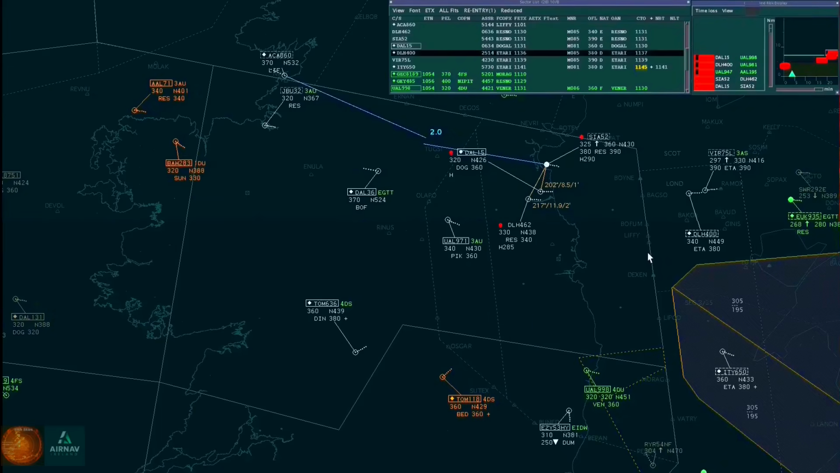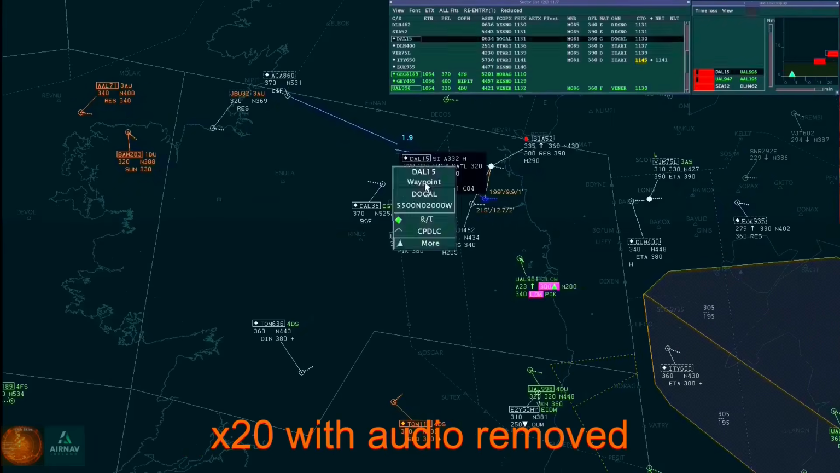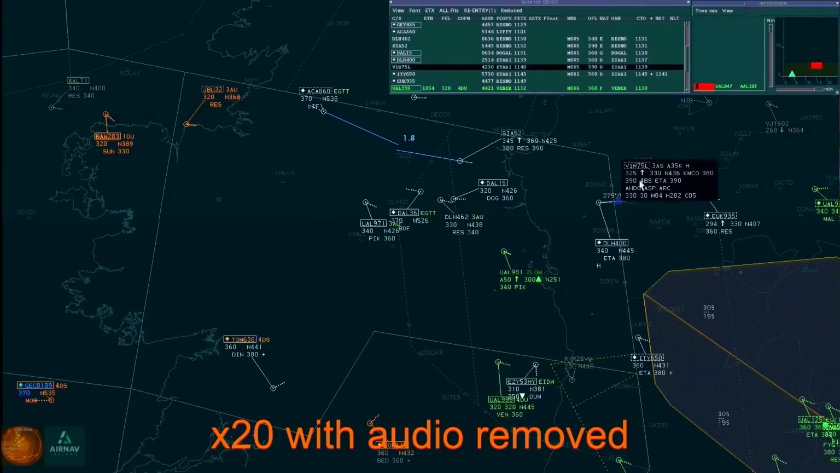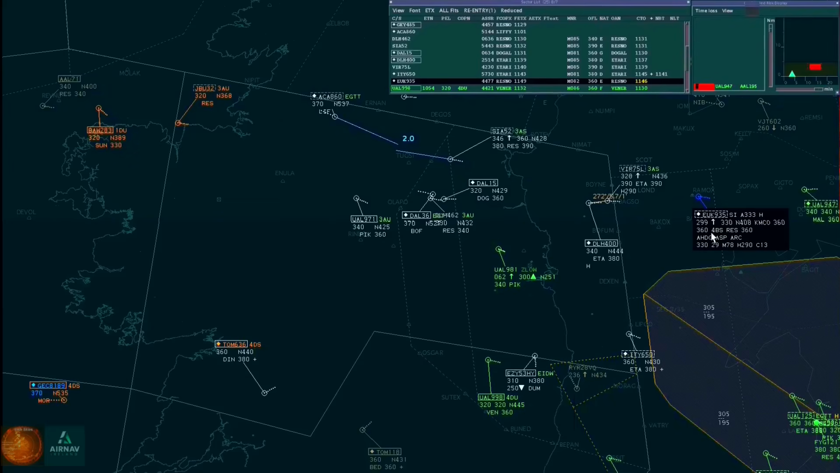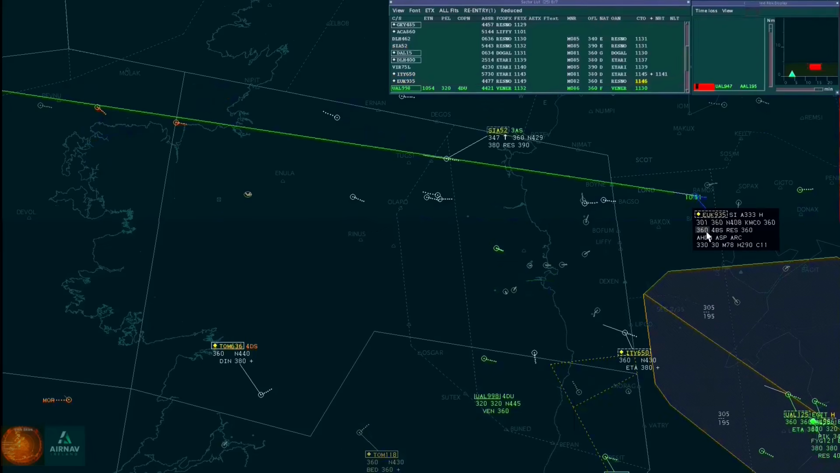Lufthansa 400, continue present heading to the 5. Lufthansa 400 to continue on present heading to open up the lateral separation with Virgin. 400, present heading to the 5. Green flight 935, Shannon, climb to flight level 360. Climb to flight level 360, green flight 935.